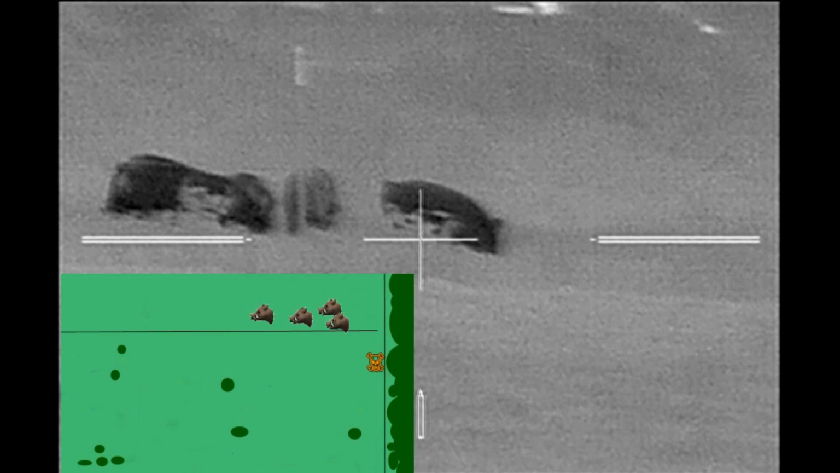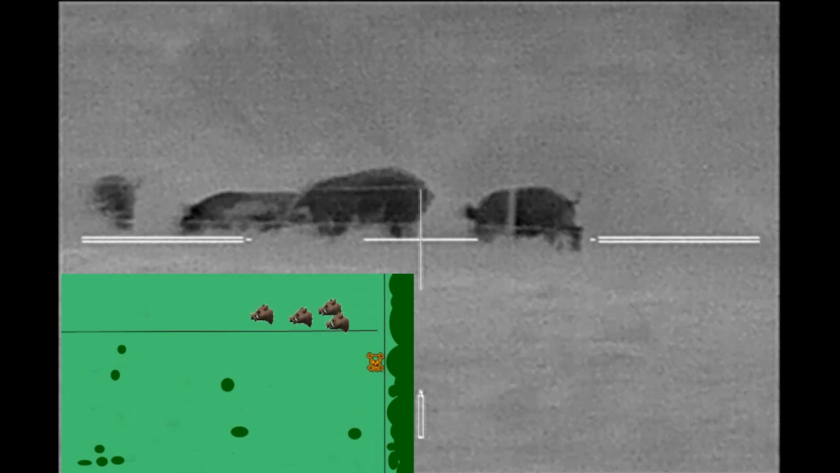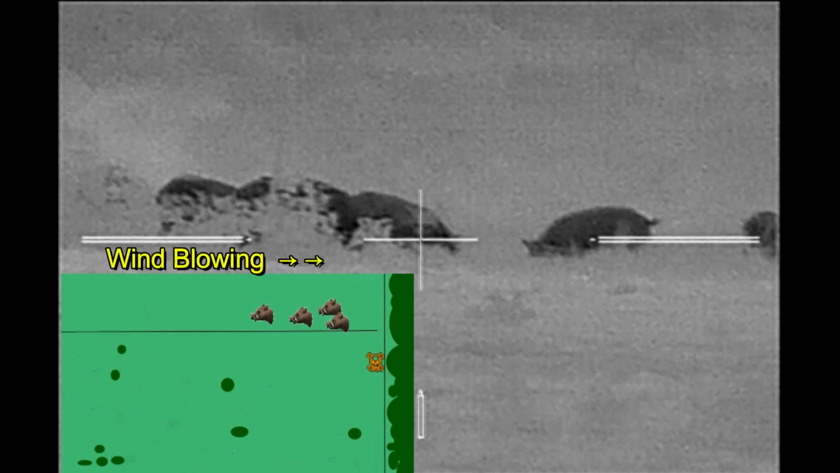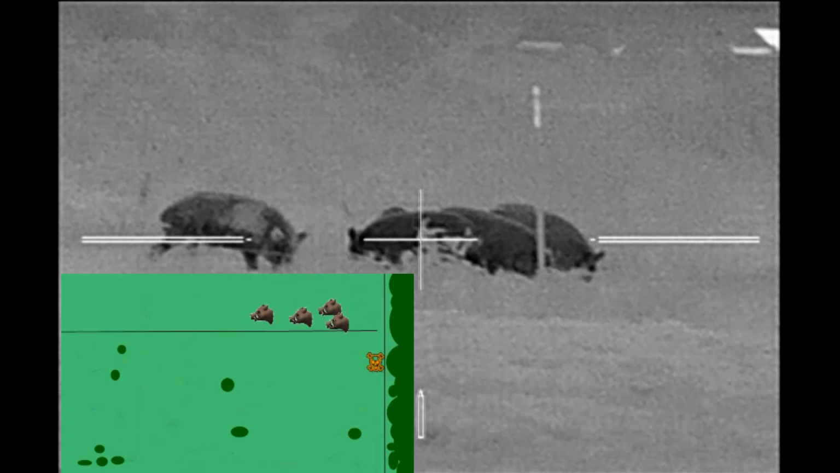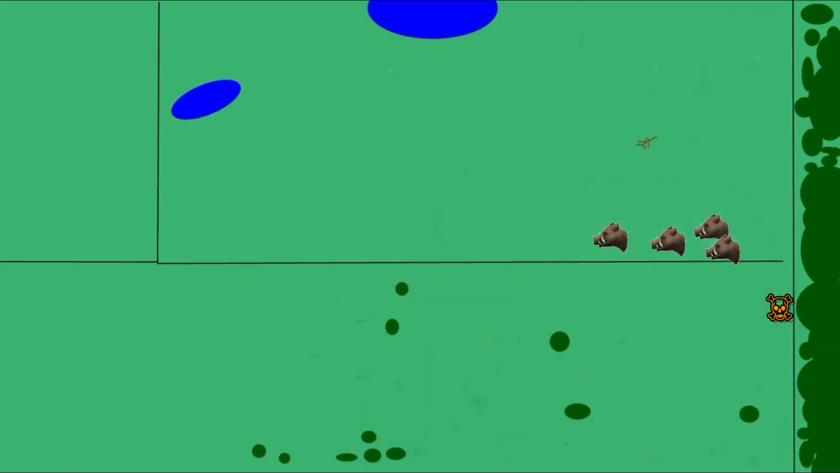But they're above and over the ridge, so I've moved up. And I waited in this spot for about 15 minutes, hoping that the pigs would cross the fence onto this side of the ridge, or move away so that I could get closer to the fence line and be shooting downhill towards them. So something happened that spooked the hogs and they moved off all at once, and I moved up to the fence line in a hurry.